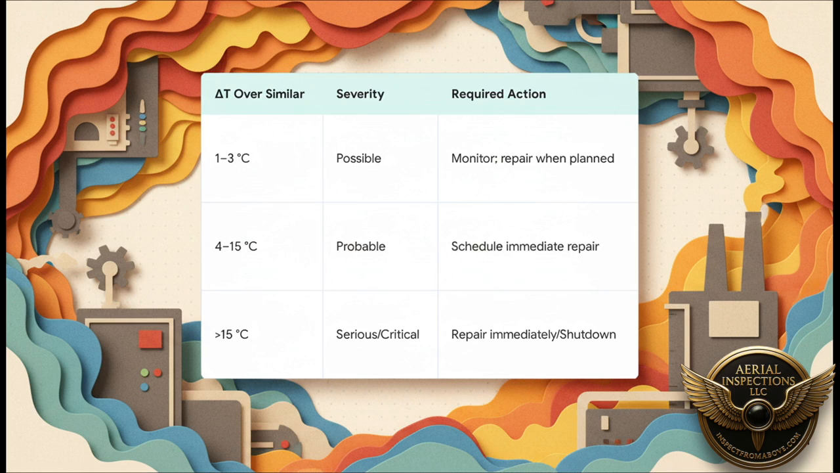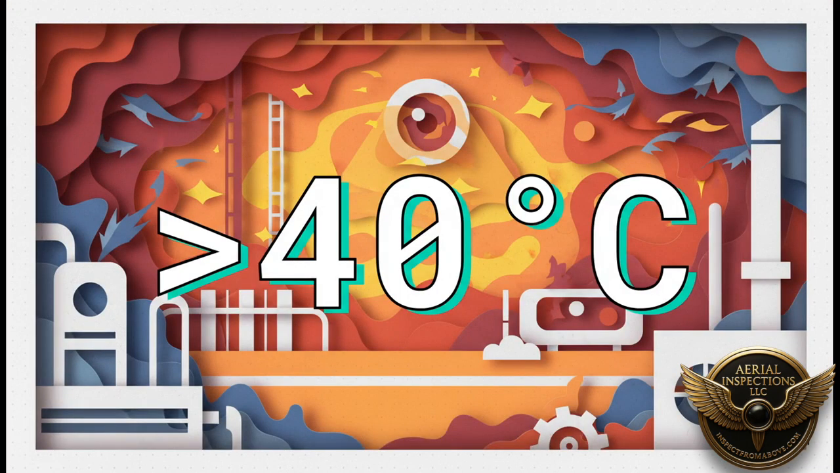And as this chart shows, a difference of just 4 to 15 degrees Celsius, that's a probable problem that needs to get on the repair schedule, like now. But if that temperature difference climbs over 40 degrees Celsius, whoa, that is not a warning anymore. That is a 5-alarm fire. It means failure is right around the corner, and the system needs to be shut down immediately for emergency repairs. This is the difference between a planned fix and a catastrophic business-ending outage.